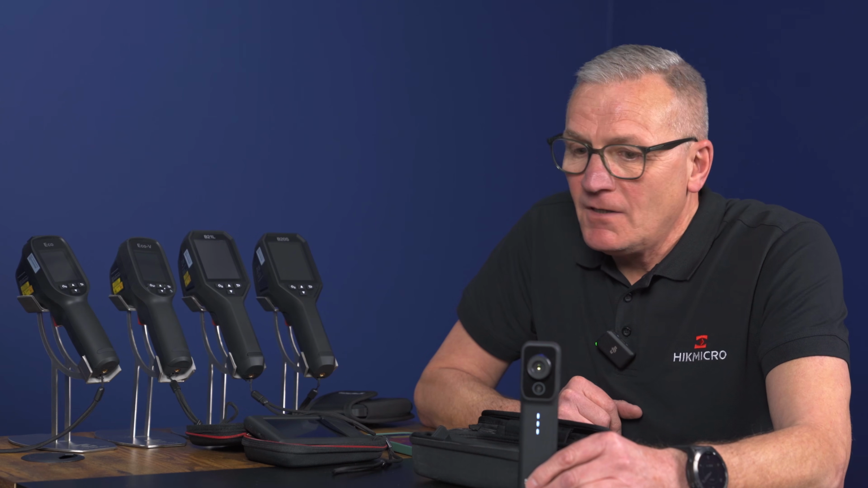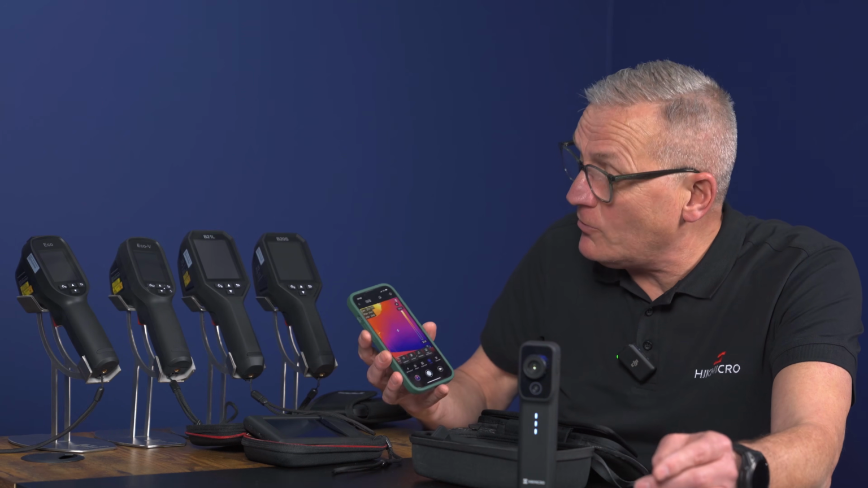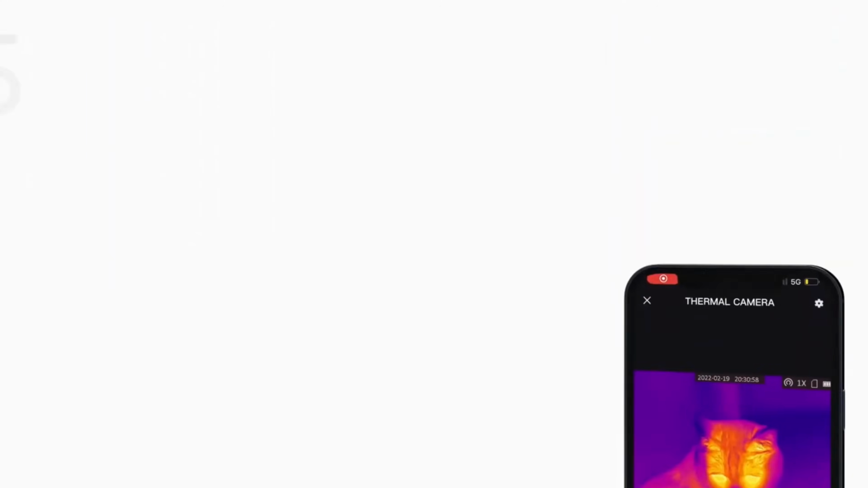This has got a 0.3 megapixel digital camera on as well, hasn't it? It certainly has, yes. And that expands its imaging capability. So could you take us through some of the functions that it offers? Yeah, so really the camera comes into its own when used with the app. So video, still picture. So you can also change all the settings as well. So you've got your hot tracers.